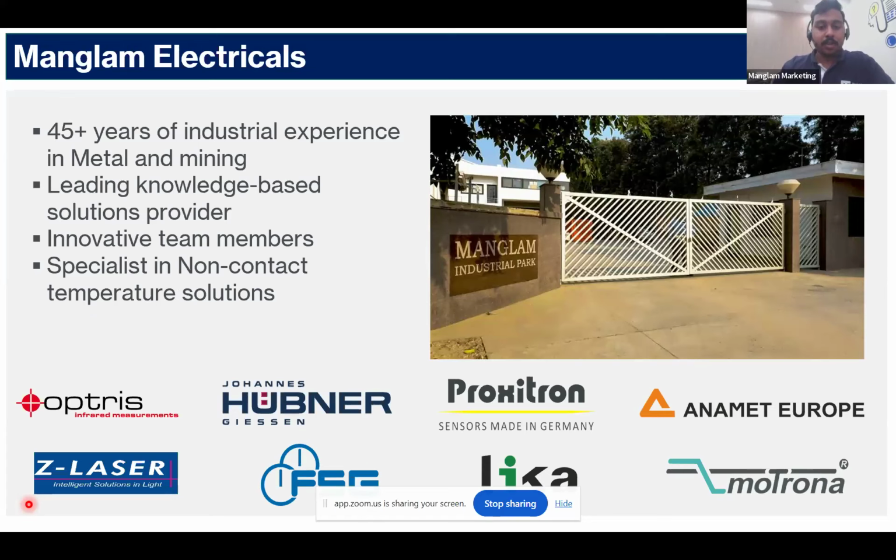We, Manglam Electricals, bring over 45 years of experience in metal and mining industries. We're a knowledge-driven solution provider and specialist in non-contact temperature measurement. Below are some of our foreign partners. With Optris, we do temperature measurement in non-contact ways. Hubner, Giessen, Leica, and FSG are the manufacturers of heavy-duty and mid-duty encoders, potentiometers, rope wire transmitters, and of course tacho generators. While Z-Laser, Motrona, and Anamet are famous for their laser distance meters, controller displays, and conduits respectively.